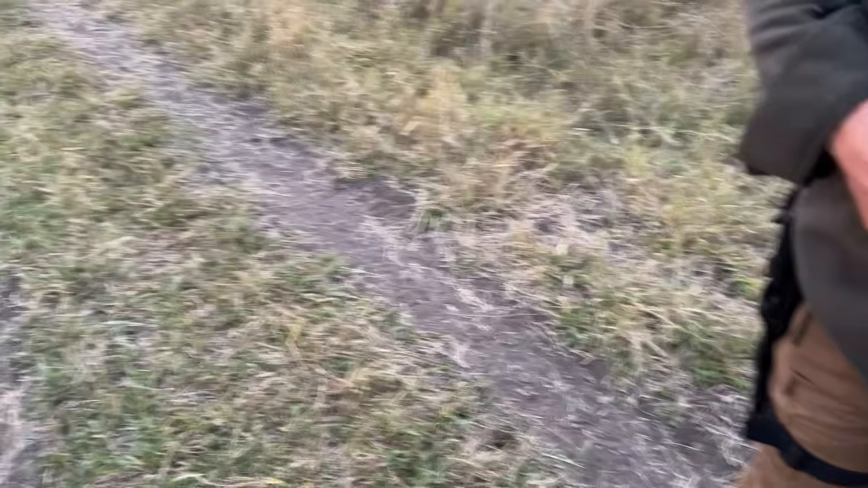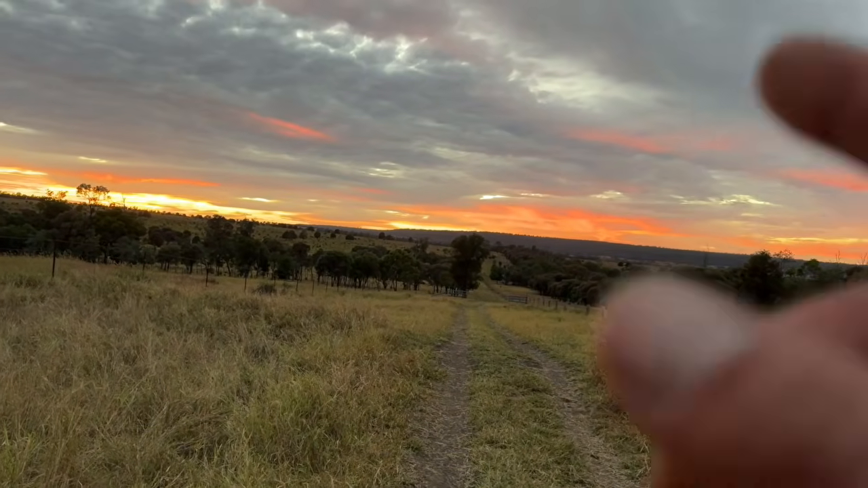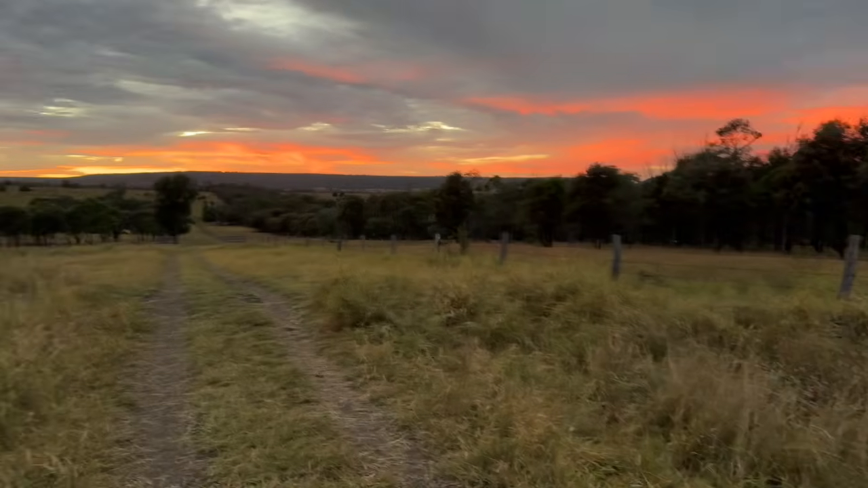We saw a few tracks up here before, and I think they were heading that direction, so we might have come over here. We might give a few howls over here in a minute.